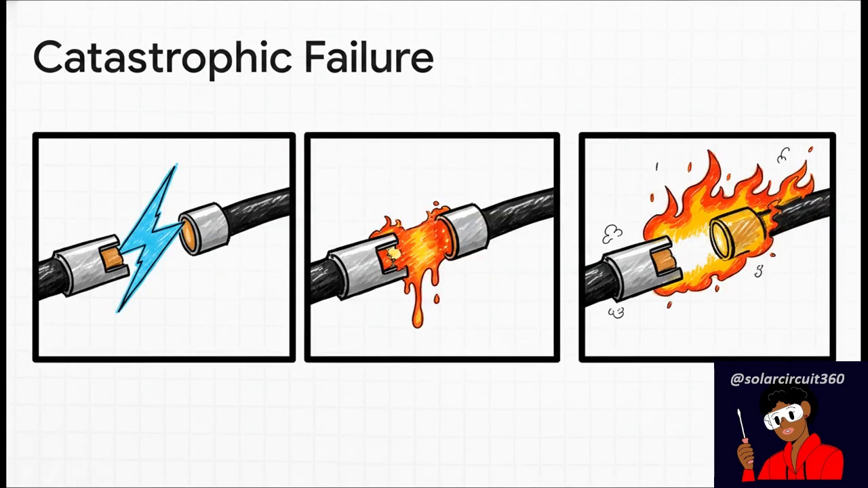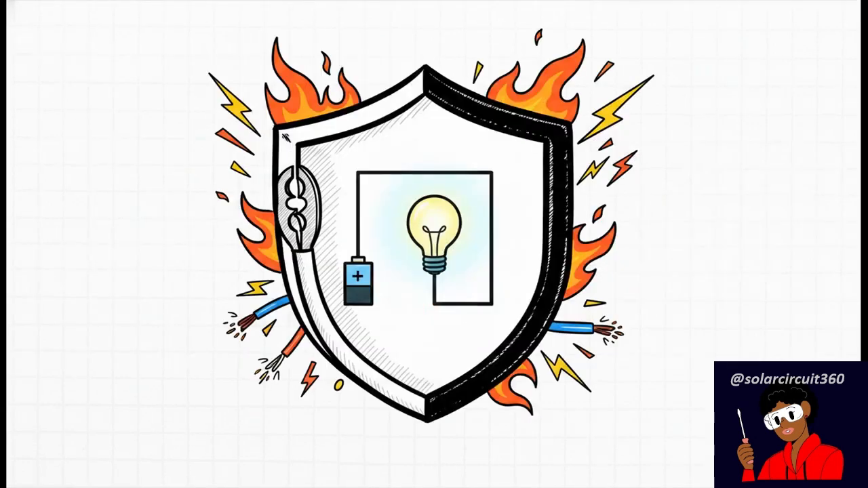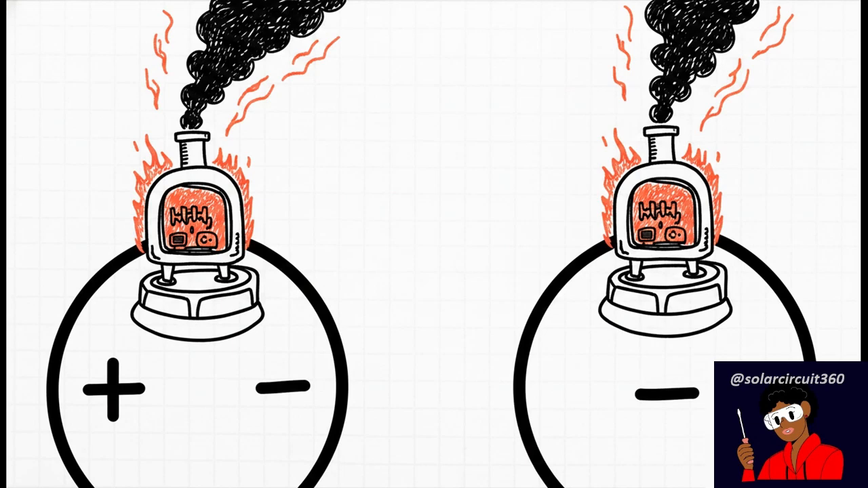And this is where it gets truly dangerous. A loose, glowing hot connection can lead to electrical arcing. The heat can become so intense it actually melts the metal lugs and terminals themselves. And once that insulation melts away, there is nothing to stop a fire from propagating right down the length of the cable. This is why getting this stuff right is not just about performance or efficiency. Choosing the right cable, using a quality lug, and making a perfect, solid crimp are not optional details. They are a fundamental part of your system's safety boundary. They're the firewall.